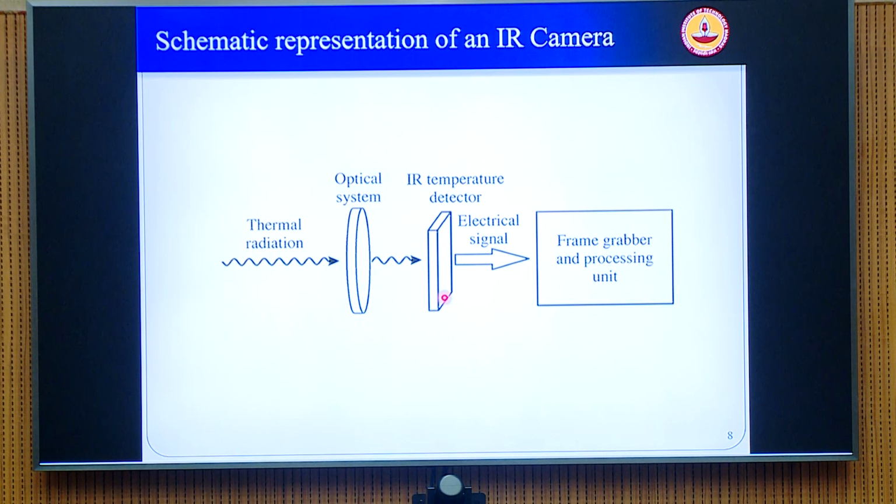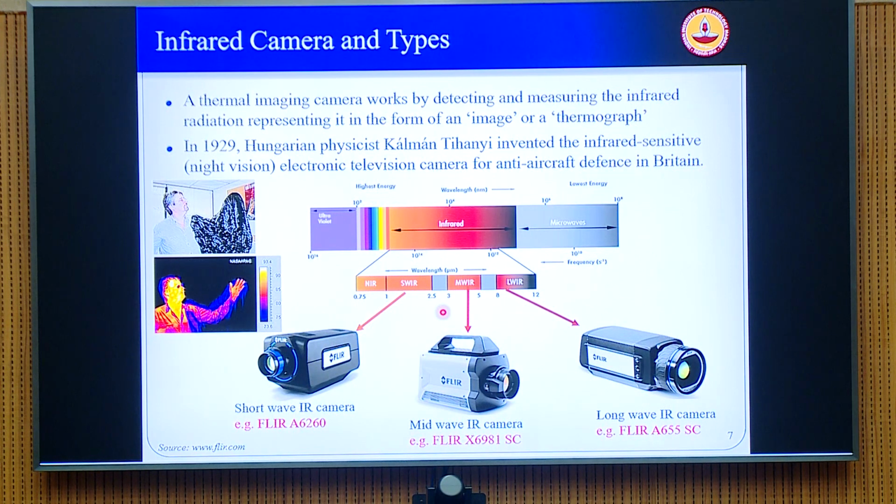So instead of a CCD device, you have an infrared detector or a sensor, and the detectors are of different types. We will see that in the coming slides. Essentially, the infrared spectrum that falls on the sensor will trigger an electrical signal, and this is processed by the software, and then finally you see the thermal distribution in terms of colors. So you again see a color distribution like what you saw here.